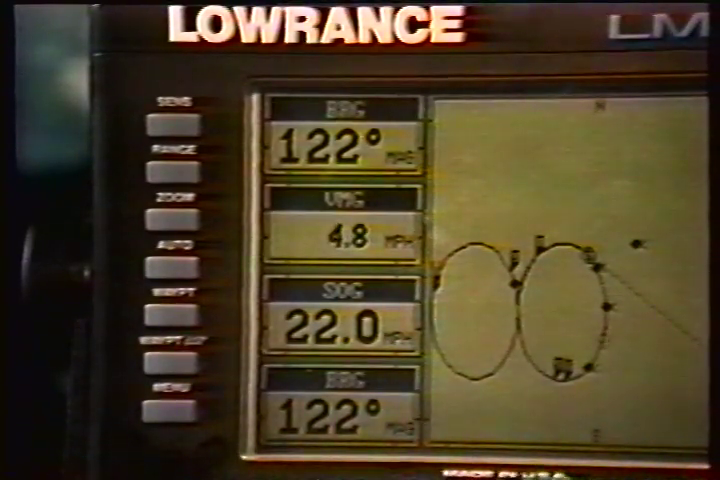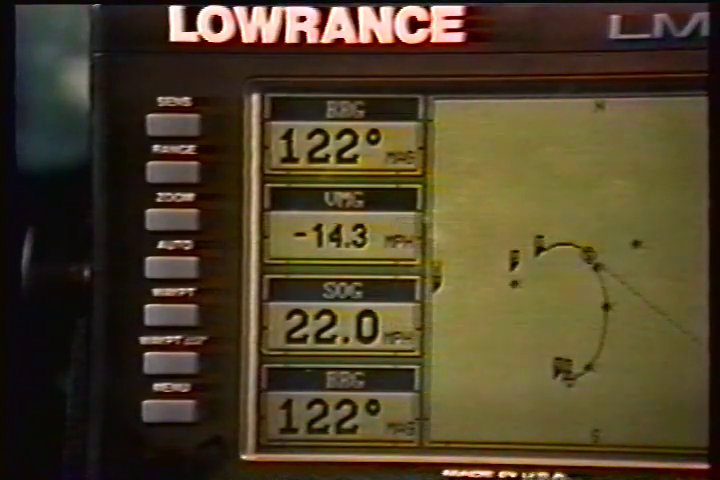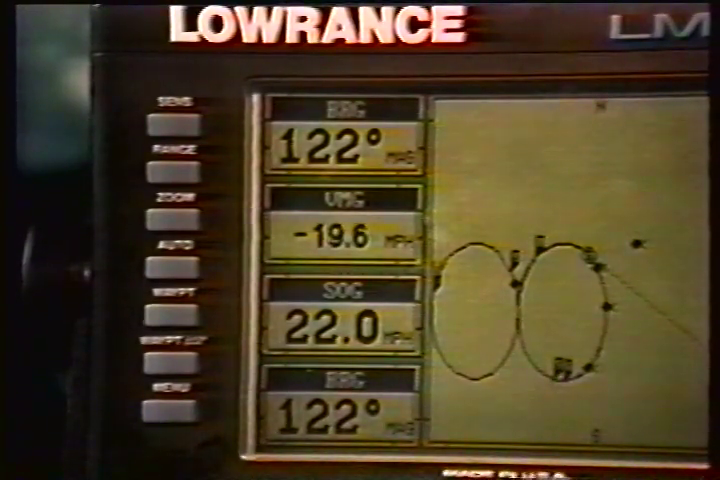Storing waypoints in the LMS 350's memory makes it easy to return to any point in the world by simply pressing a few buttons. The LMS 350A can store up to 200 waypoints. You can store your present position as a waypoint or enter latitude-longitude positions as waypoints. The LMS 350A lets you save your present position as a waypoint with only one key press. This quick save feature lets you easily save the position of a wreck or other locations.